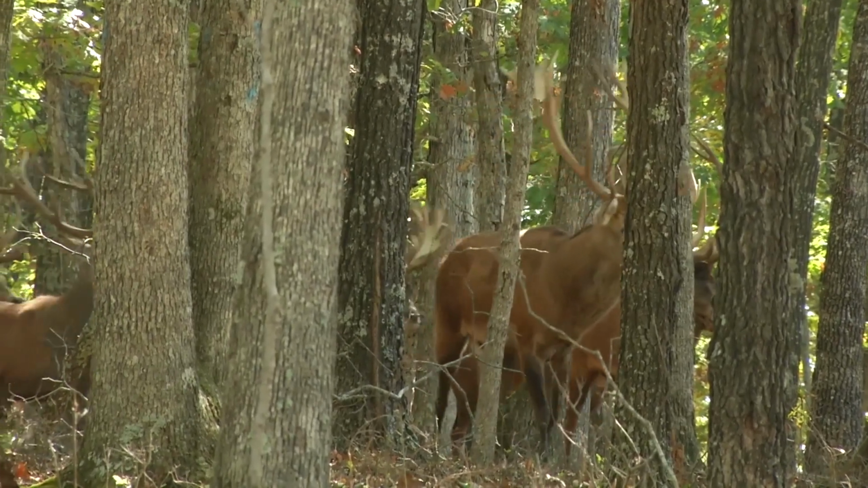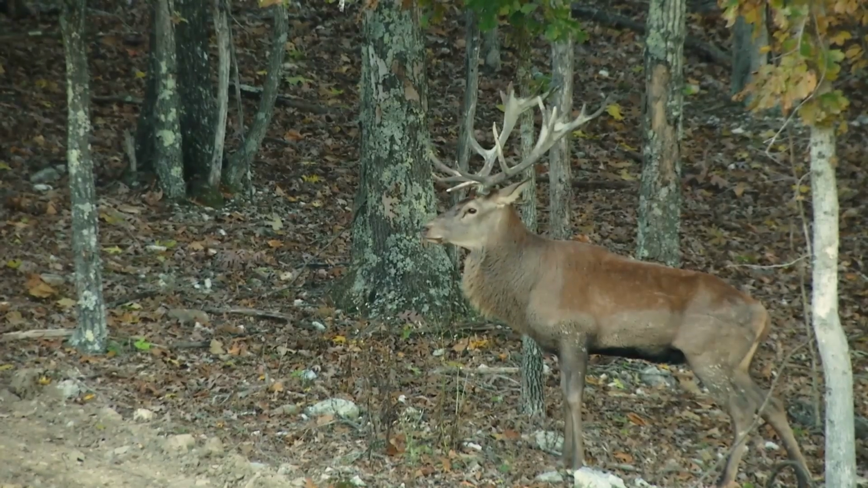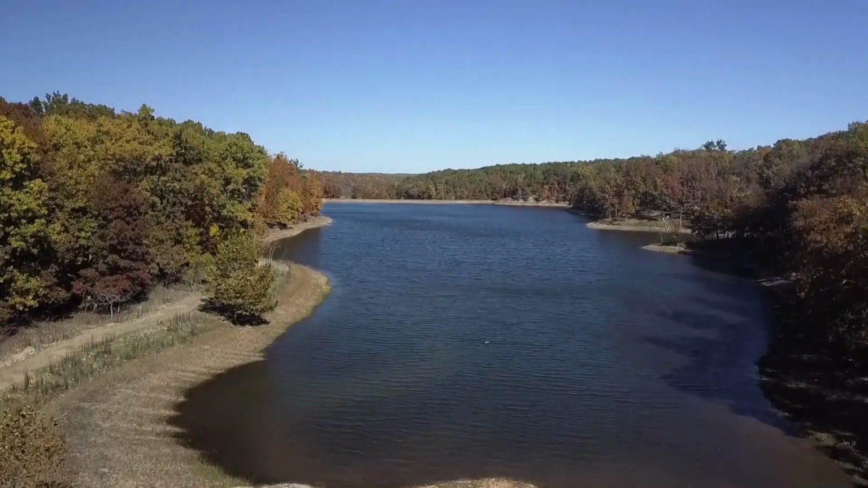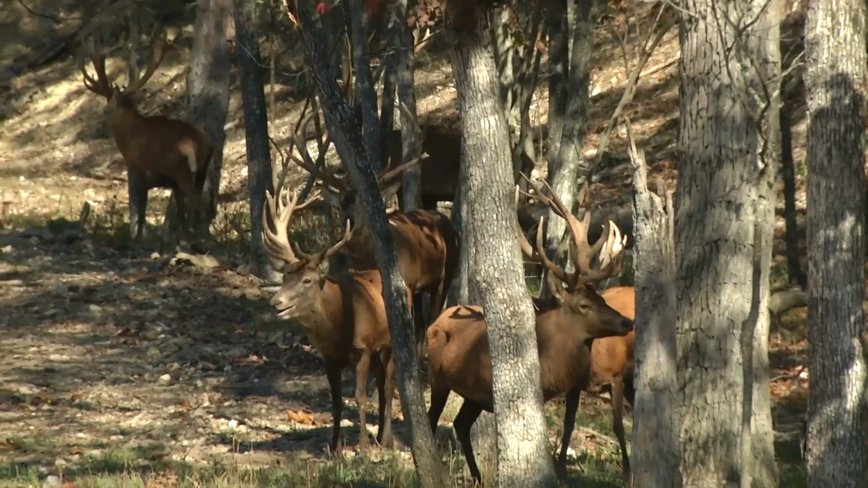This time of year when the acorns start falling, the stags, they really split up. I mean, there's no telling where they're gonna be. We've got over 1,500 acres here that we hunt in the Ozark Mountains, a lot of treacherous terrain, and they could be anywhere.